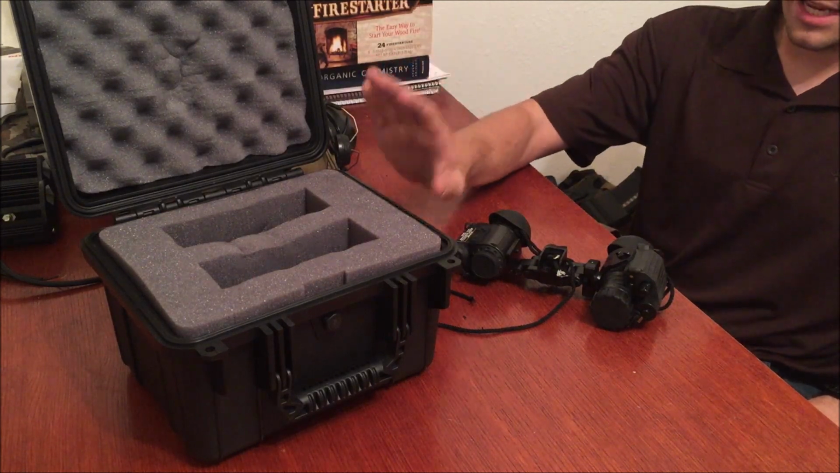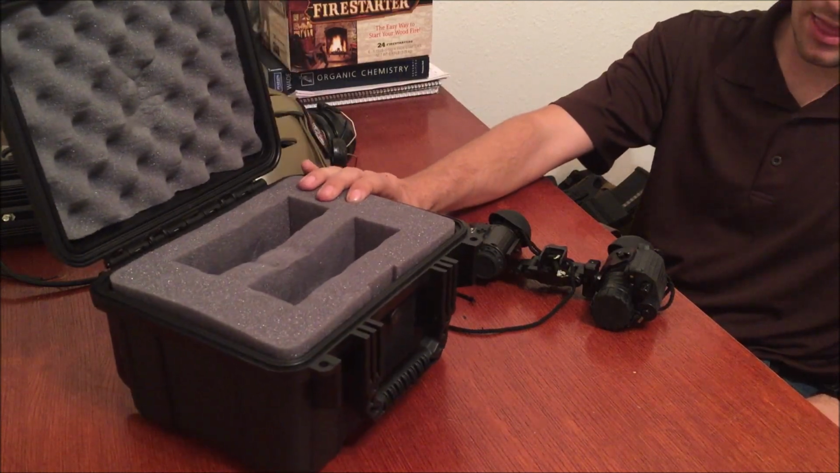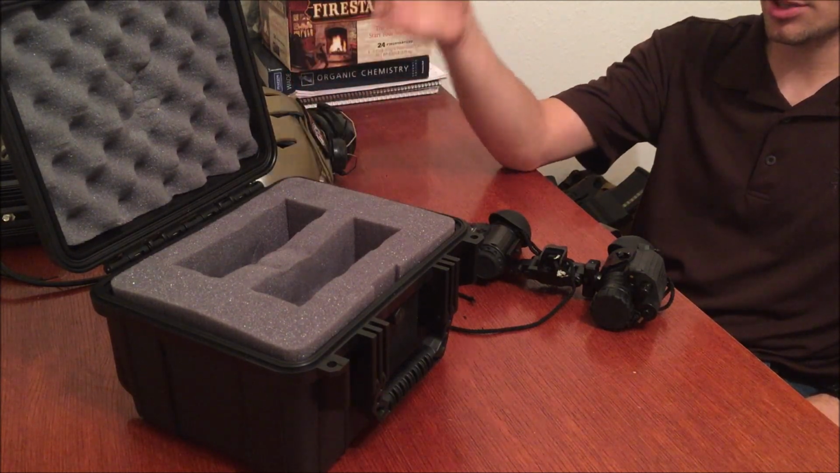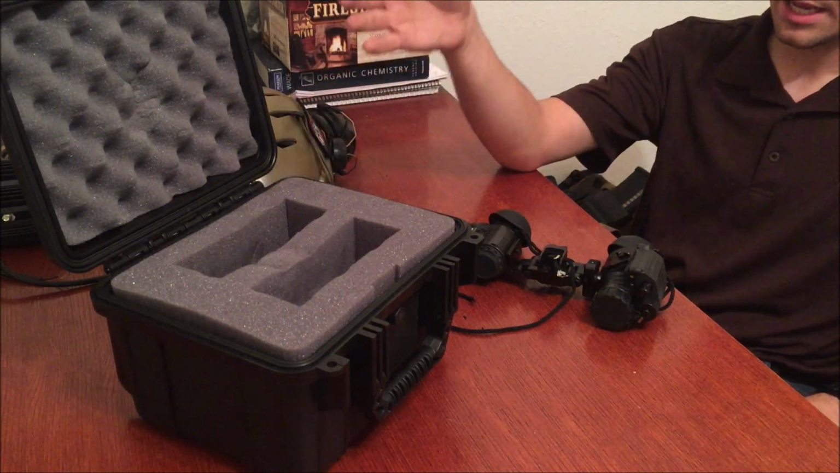First things first, it comes in a very well packaged case. I think it's a Pelican case. And I really appreciated the fact that FLIR sent it with that, because that's really nice. It's a secure way to store it and travel with it and not have to worry about banging it up or damaging it. Case is really well made.